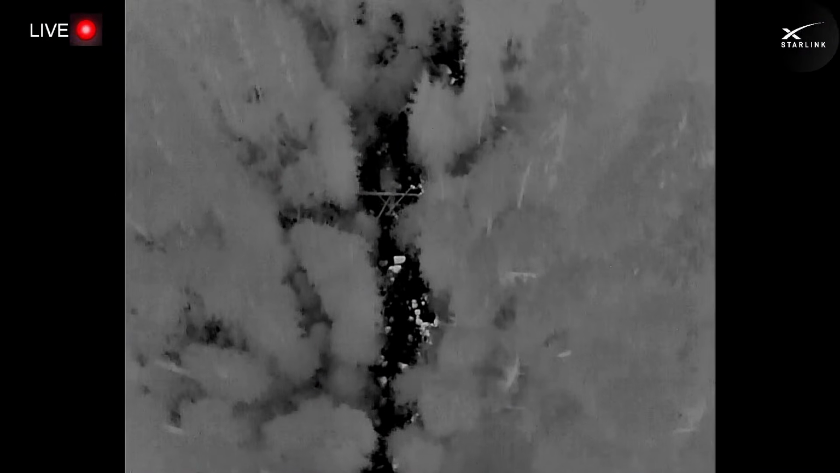Let me see here. So Scott's working on his direction and the map, trying to figure out where he's going to fly right now, and we'll switch back to the thermal drone here in a sec. Okay, you ready to switch back, Scott? No, you got to get rid of that map. Okay, now we can switch. Yeah, okay, switch over. Okay, we're back over to the drone.